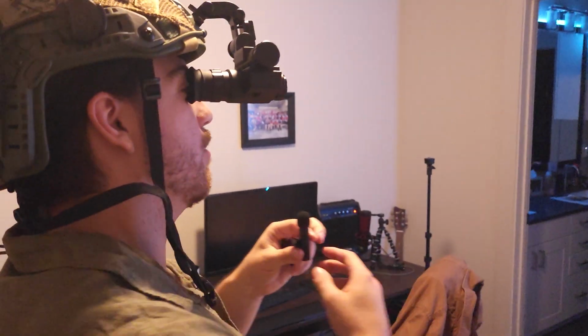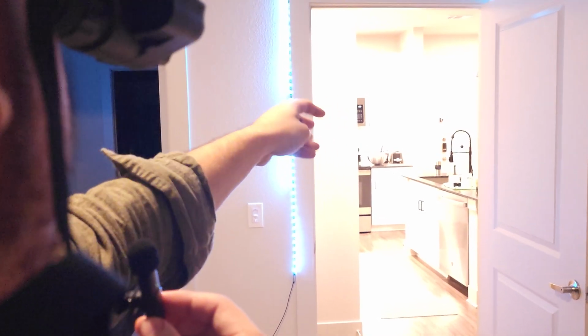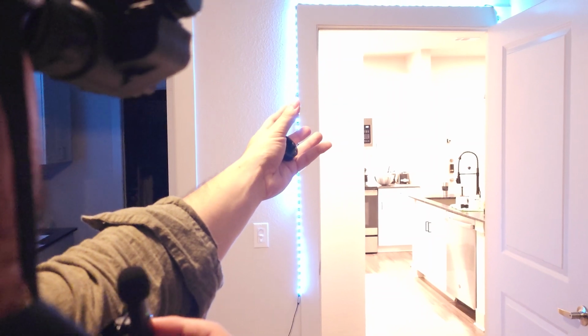So, cameraman, if you want to shoot over my shoulder, like right here. I can see the edge of this door frame. I can't see the top, and I cannot see the ground. That's how much zoom you're getting. I can see pretty well and clear the knife set back there with the toaster, along with the faucet. And then my hand, the way it's oriented right here, it's in the corner of the monocular night vision. So that gives you an idea.